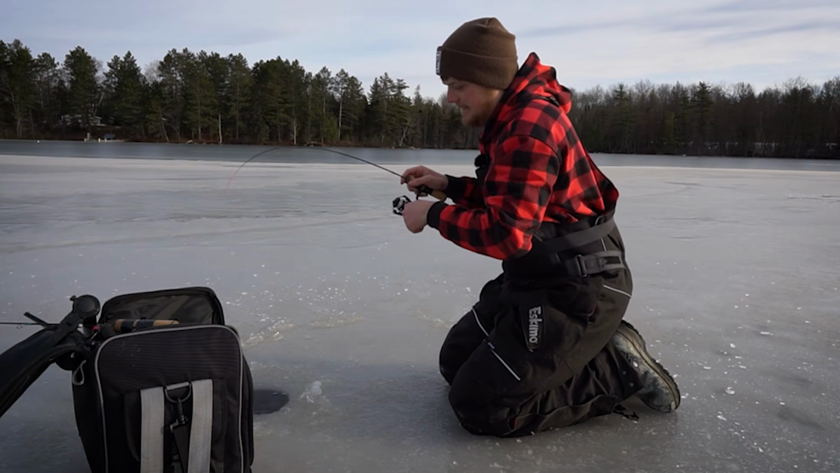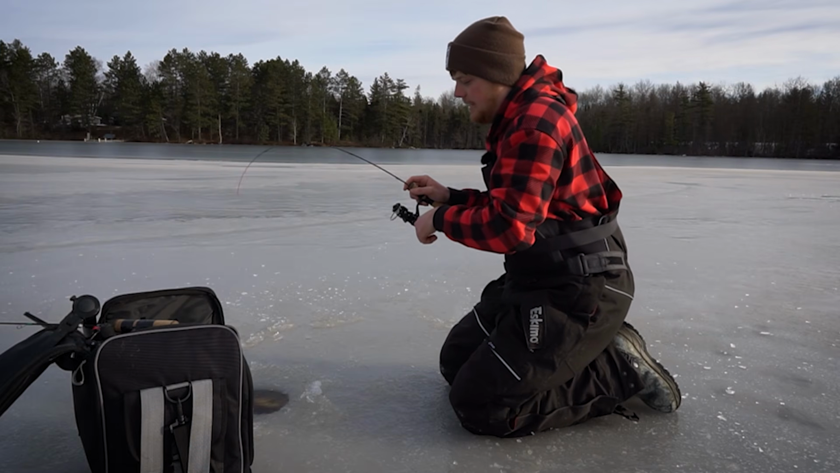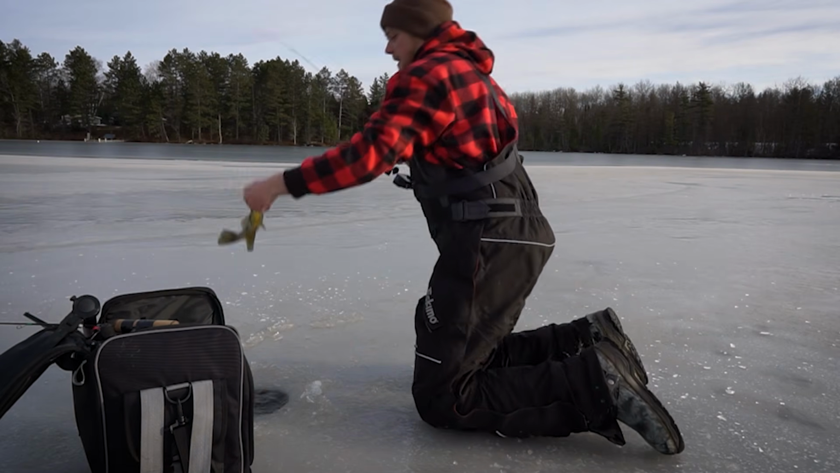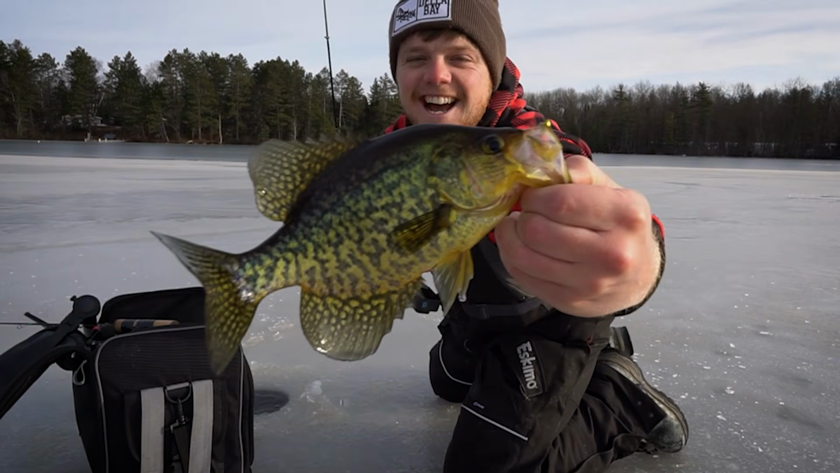So today we're gonna walk through the settings that I use on my unit. I'm gonna show you guys, I'm on a brand new lake today that I've actually never fished before. I'm gonna show you guys how I use this unit to basically break down water and find fish just a little bit faster when you're out there on those new lakes.